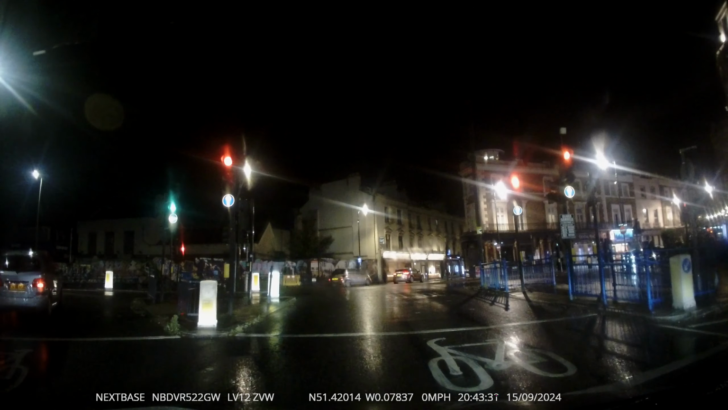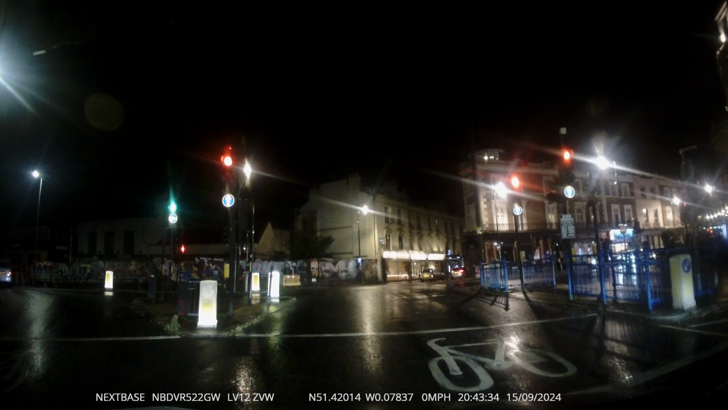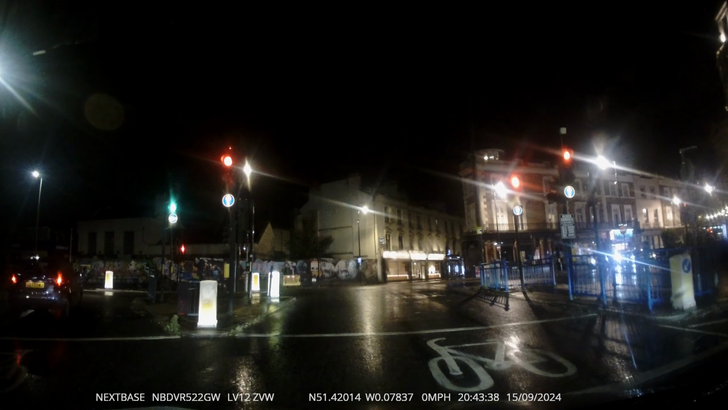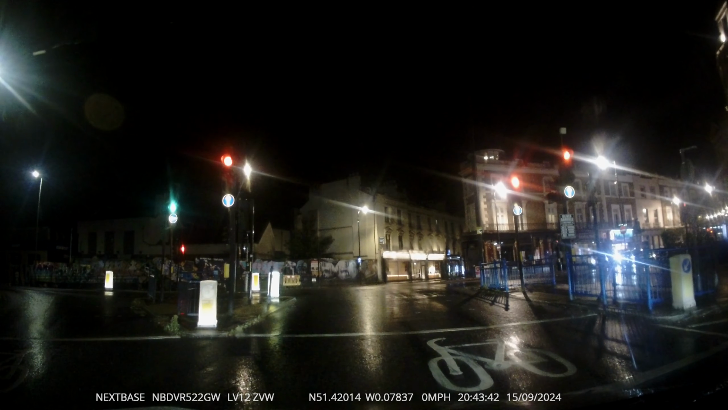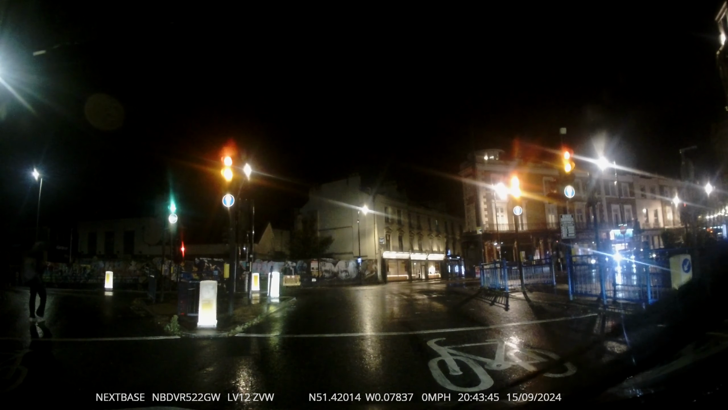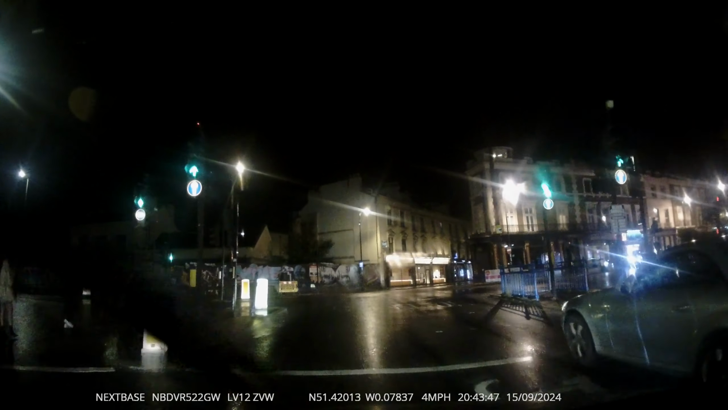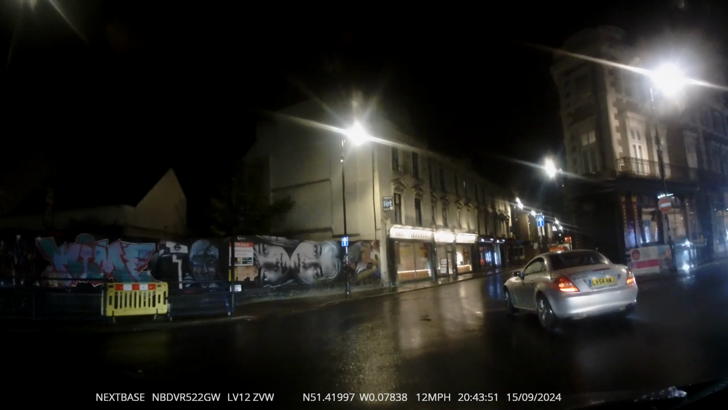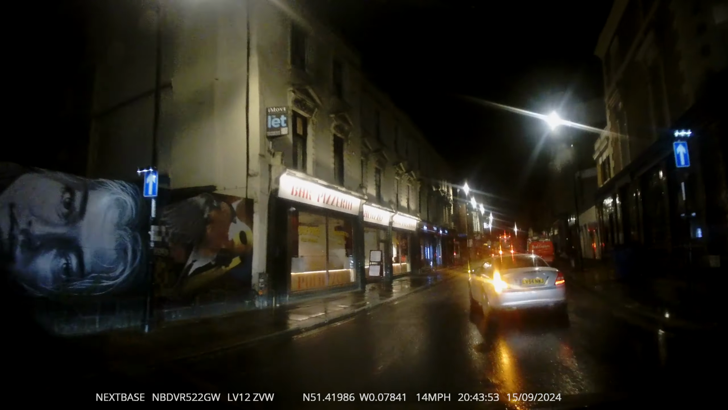As you can see, the lights are telling you if you're going to go ahead, you can only go ahead here. You cannot turn left or right. You may see in the camera to the right, it's literally a one-way street. Lights have changed, all my mirrors, and now progress. Because the car's in front of me, I'm letting him go. There's no point in fighting for the spot.